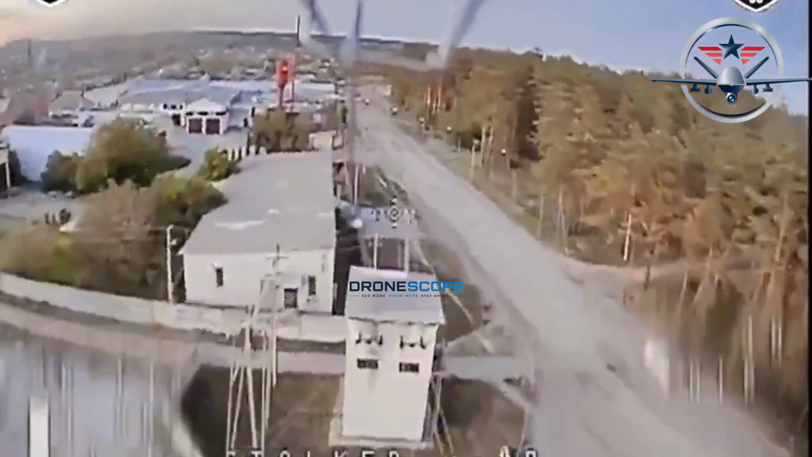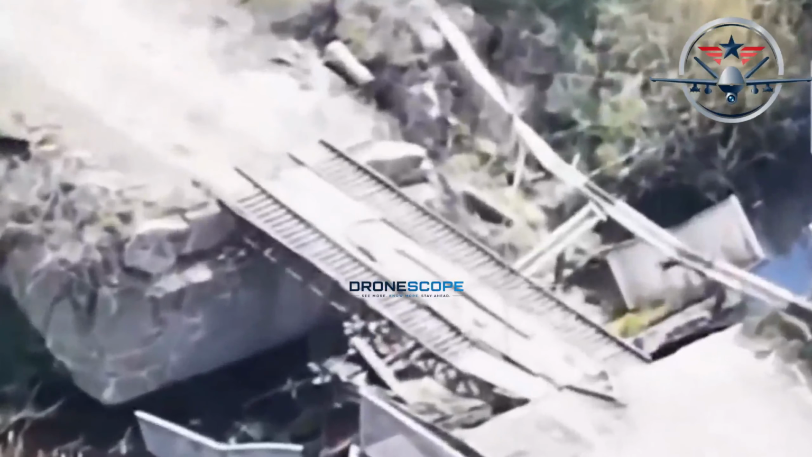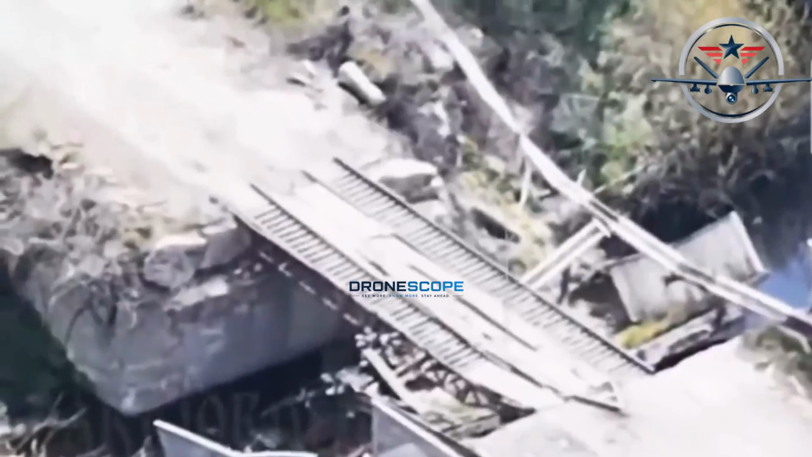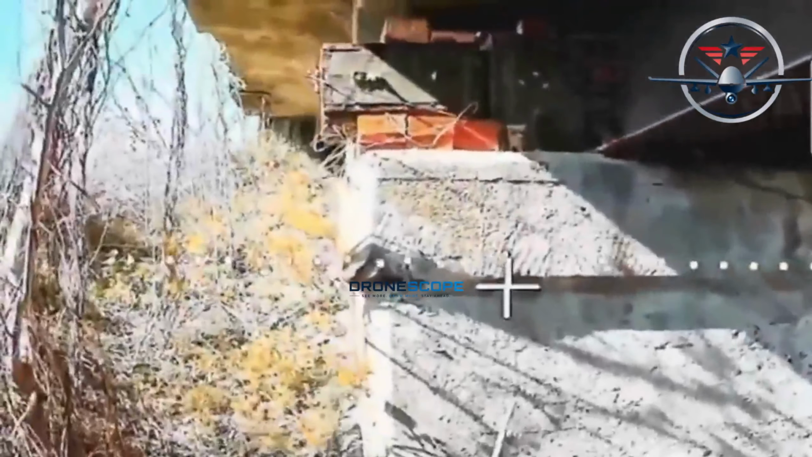One moment, a Russian soldier is resting in a trench. The next moment, a 5-inch drone is 5 meters away. They never see it coming. The Phoenix unit, the SIGNUM Battalion, the Sirius drone battalion. Night after night, they hunt.